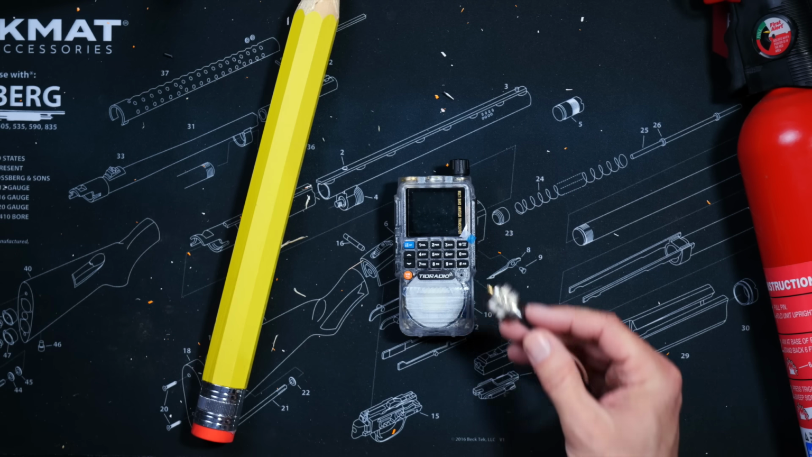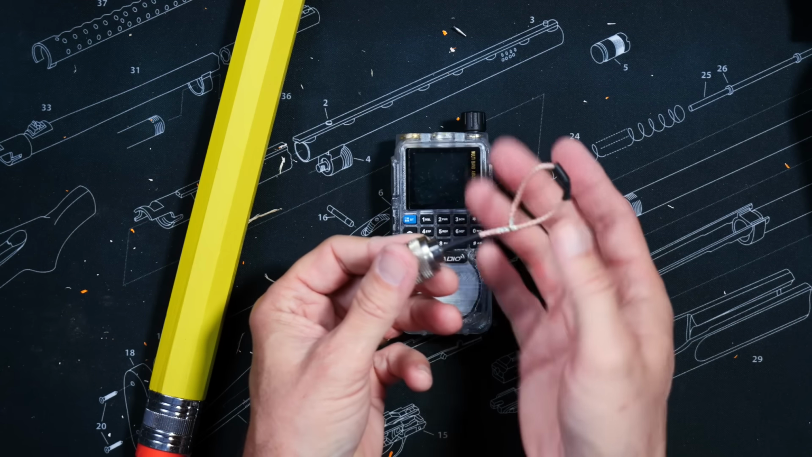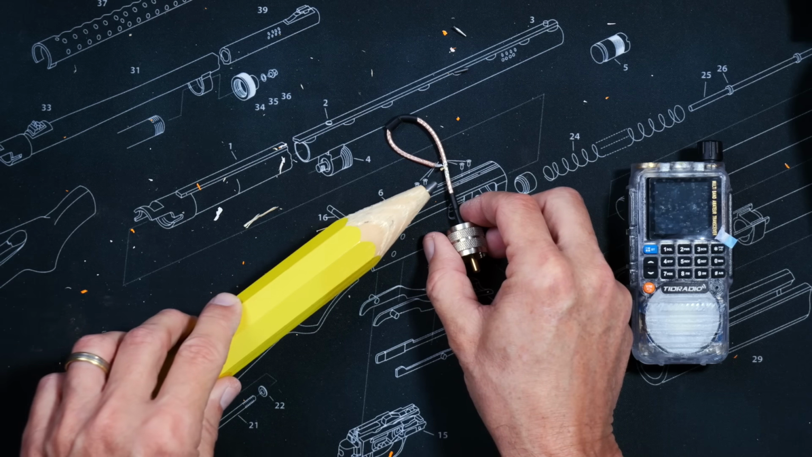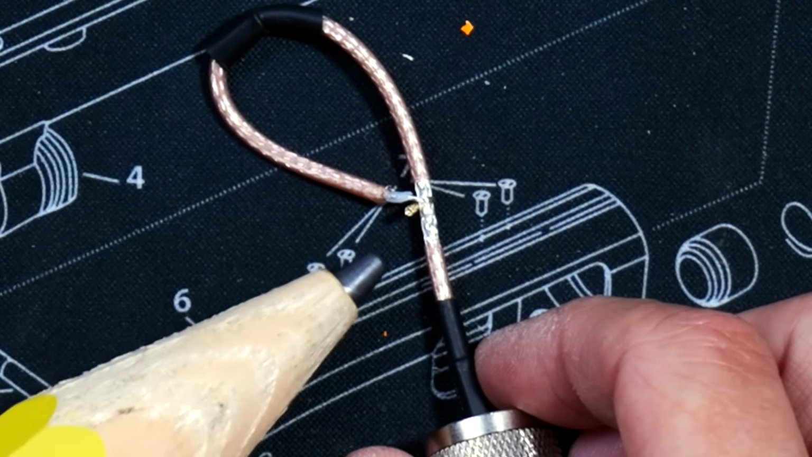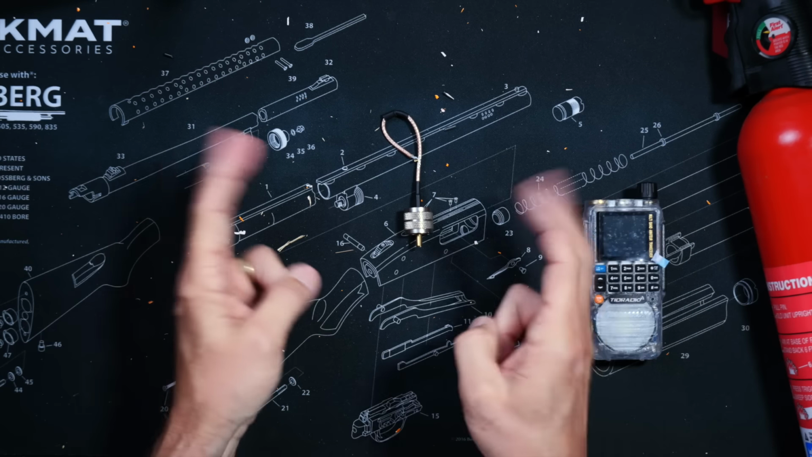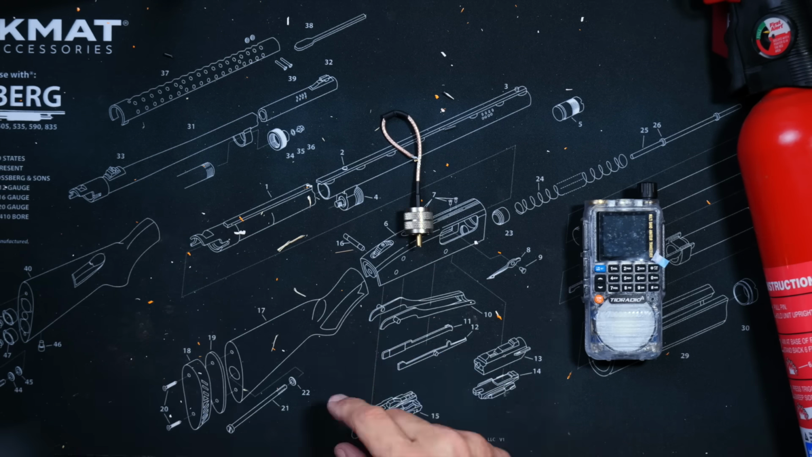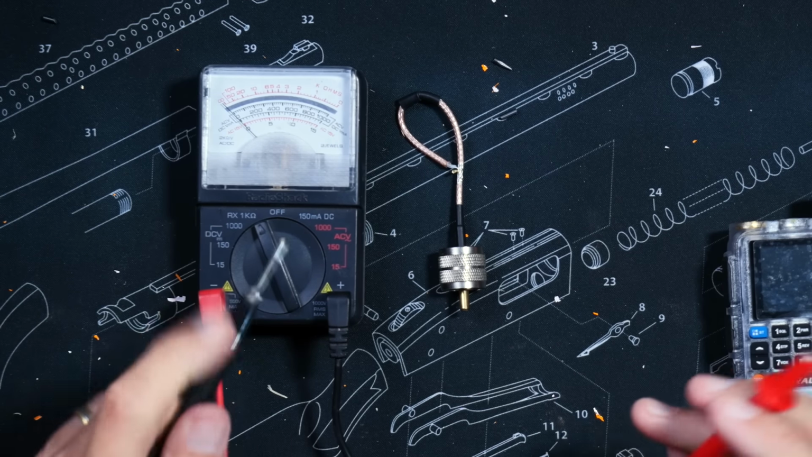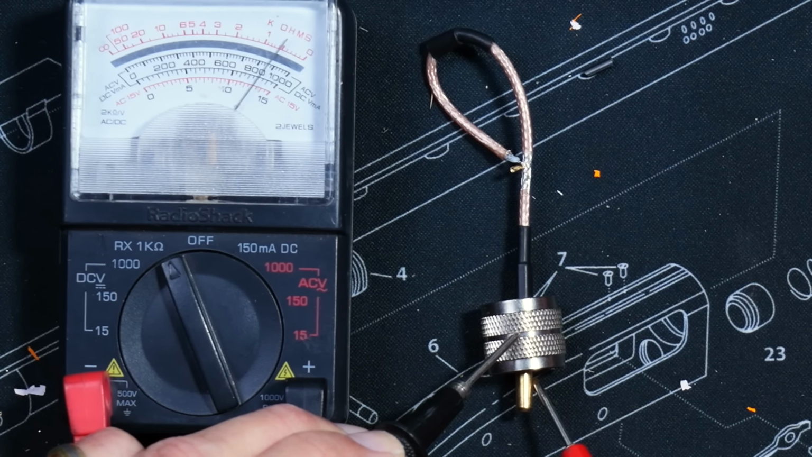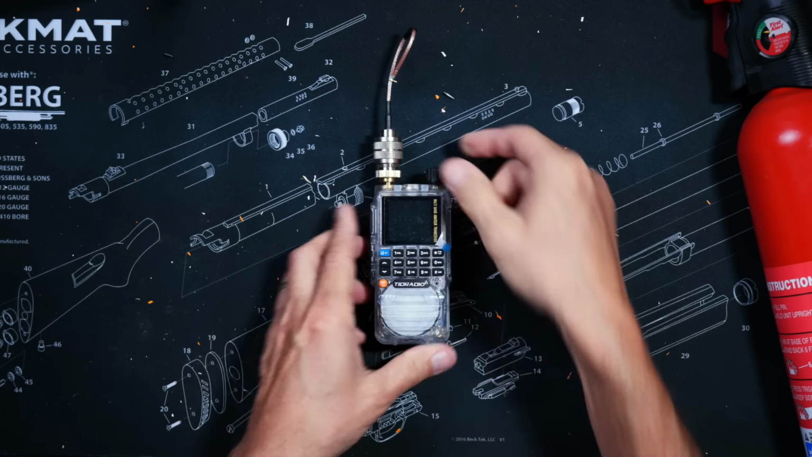So for this experiment, I am going to connect this very high-tech beam crossing device of which I have constructed all by myself. As you can see, it has a center conductor wrapped around the outer conductor where I have removed the protective coating. And just to confirm to some people that the streams indeed will be crossing, I can use this high-tech continuity tester, which as you can see indicates that the beams are indeed crossing. So let's see what happens when I connect it to this radio and begin transmitting.